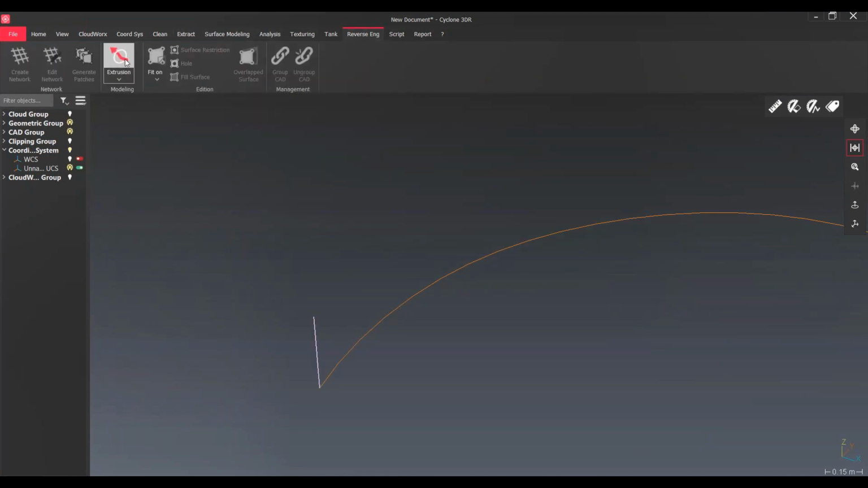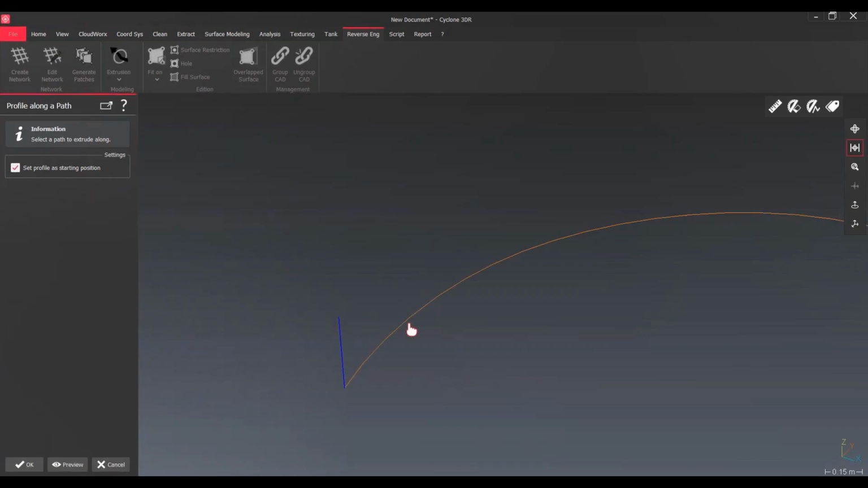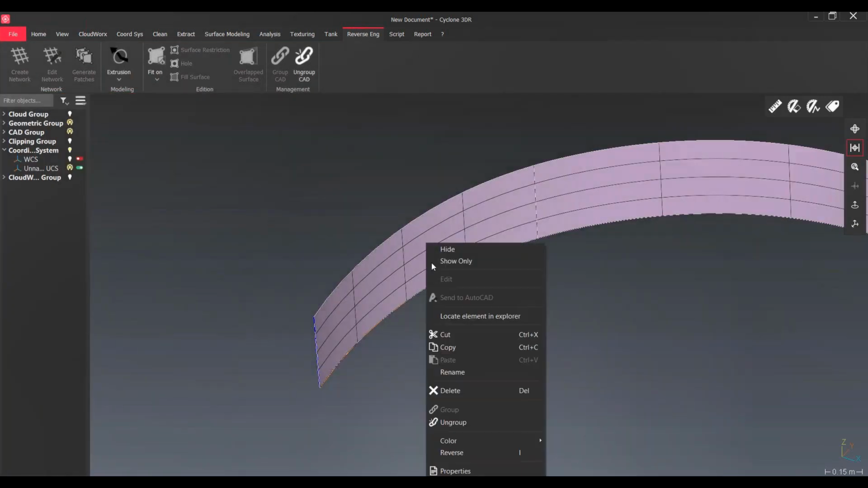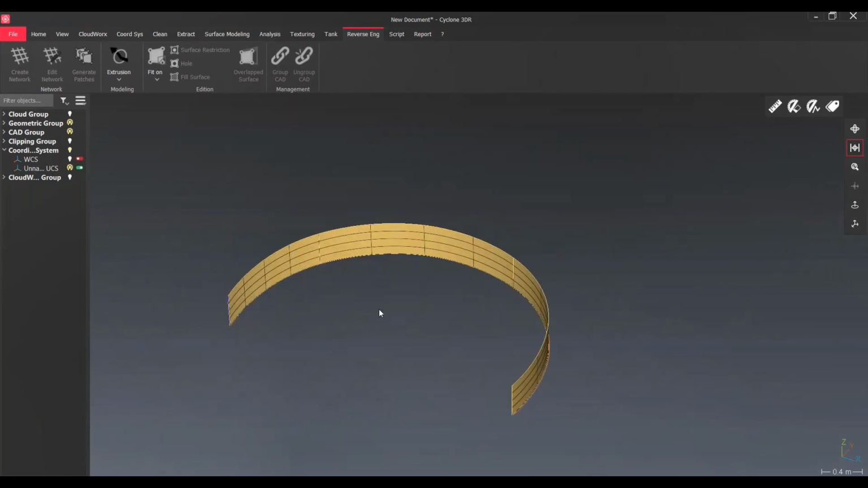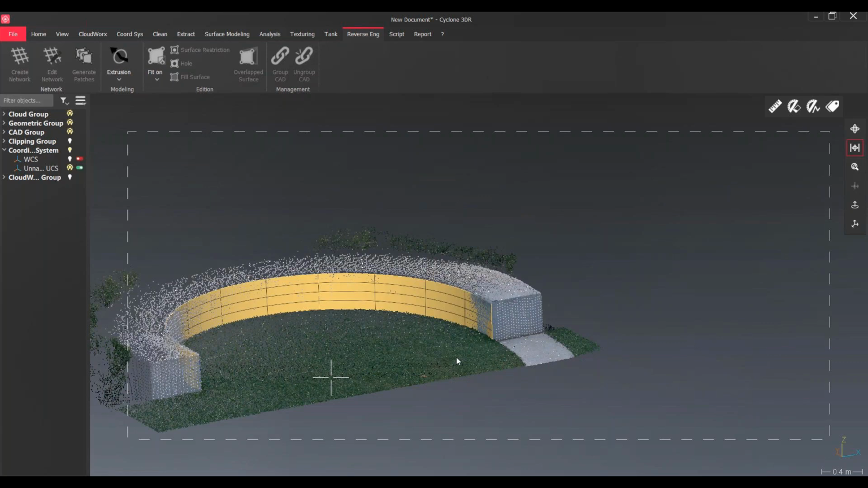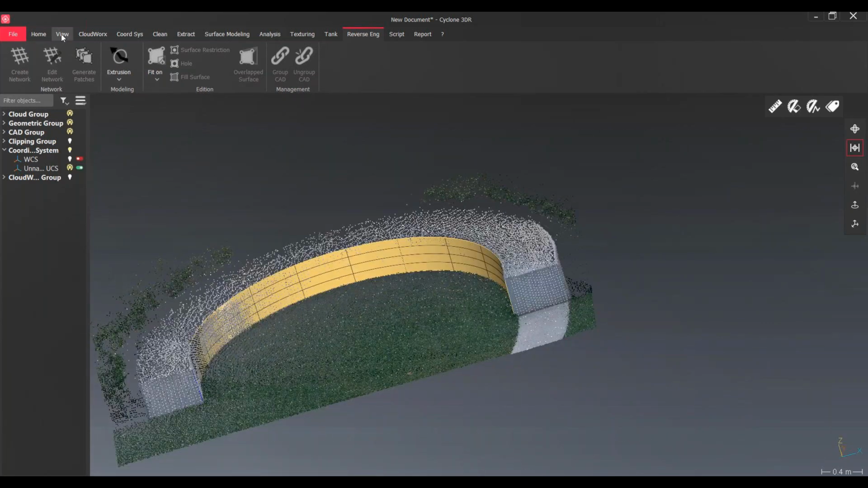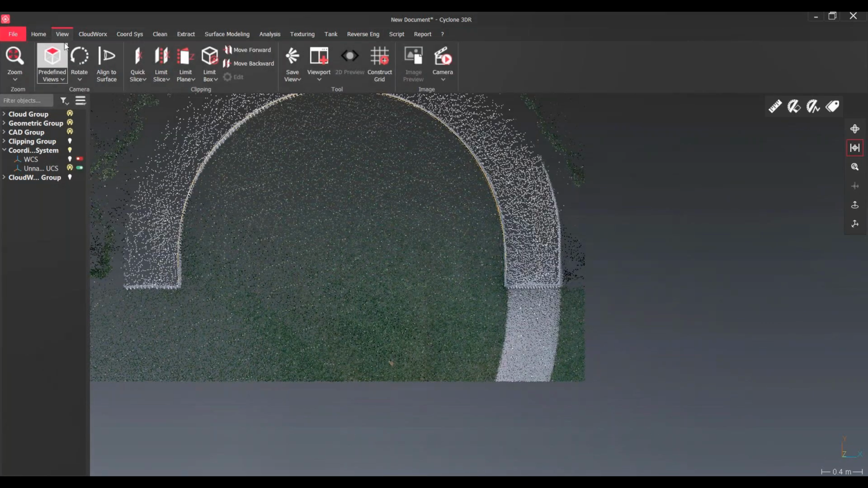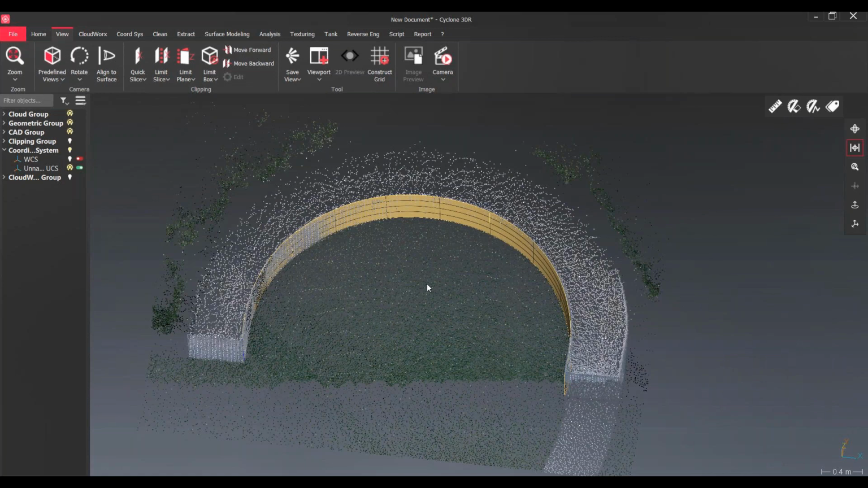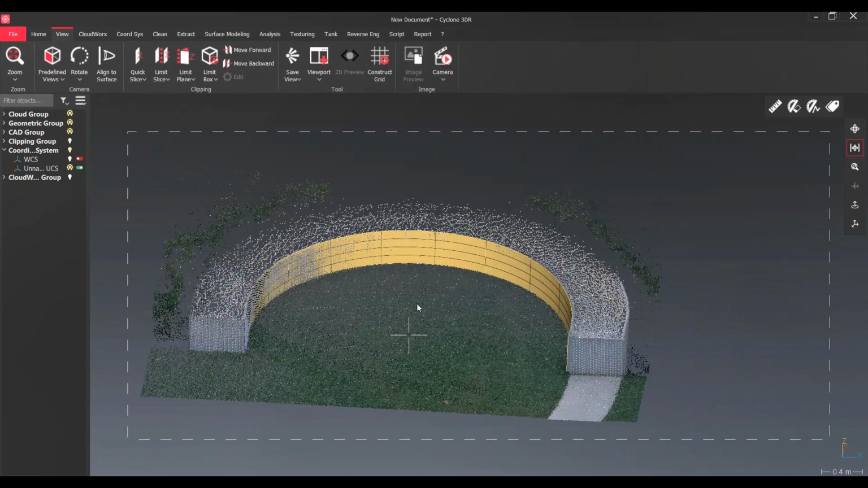If I go to the reverse engineering tab, click extrusion, pick the path, I can quickly preview that. We can see we have a quick surface that's been created. I can easily change the color of that just to make it a bit easier to understand what I'm looking at. If I turn the point cloud back on, we can see that that is a pretty standard reverse engineering workflow. And obviously I could have created the profile curve to better represent the bench. But as I said, that's a quick way to create UCSs and use the new smart pick functions.